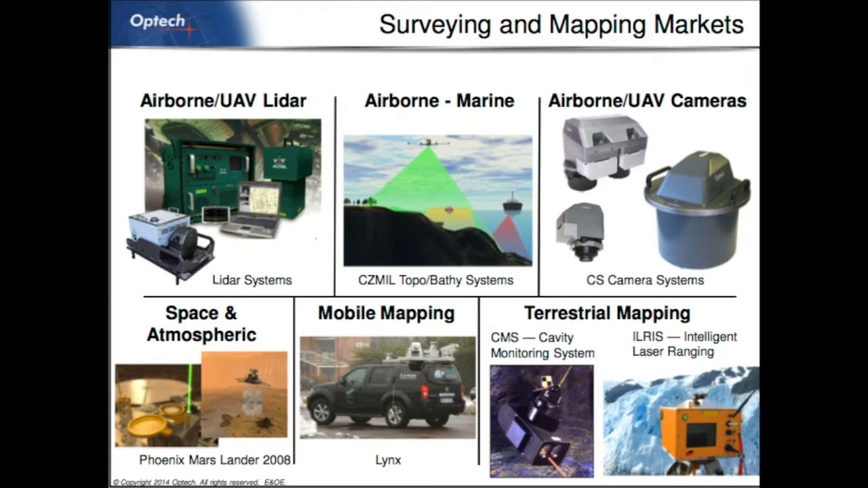We do some custom LiDARs, and this is one that we're particularly proud of because we're a key partner in getting a LiDAR on Mars. And the big news story that year was that it was a Canadian group that found snow there, so that was very appropriate. And here we have our mobile mapper.